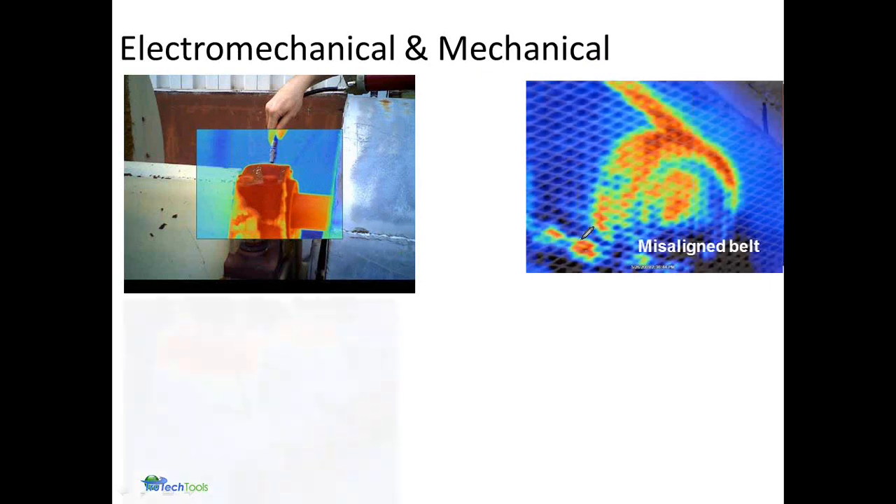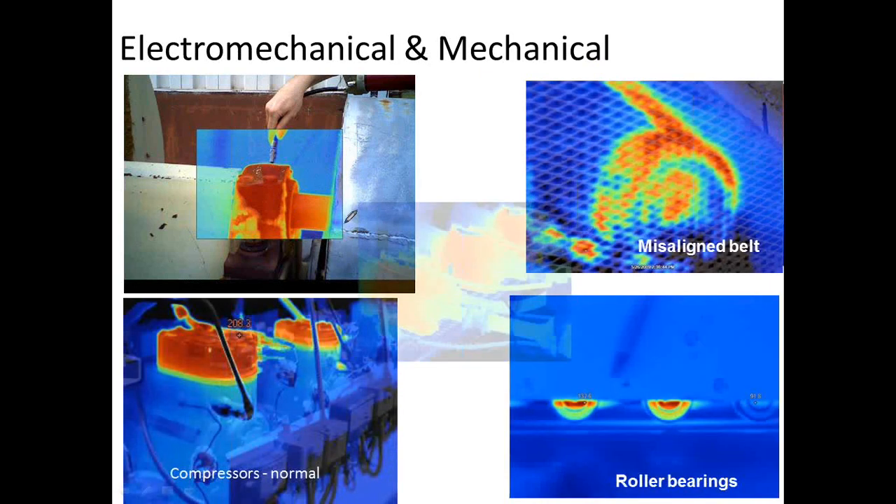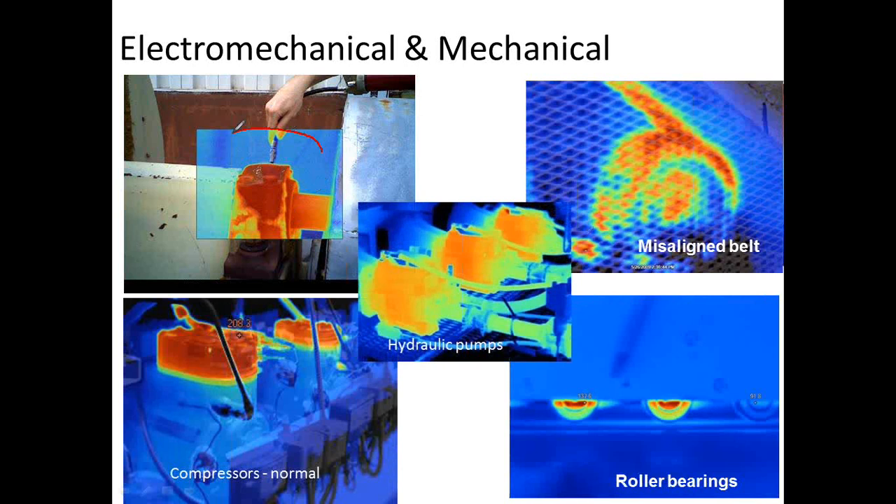On the electromechanical side, everything from looking at some pillow bearings. In this particular case, and this one was fun, we actually were adding some lubricant to see if we could modify the temperature, because it was just a lubrication problem. And in fact, we brought it right back down to the ambient temperature, the temperature of a unit right next to it.